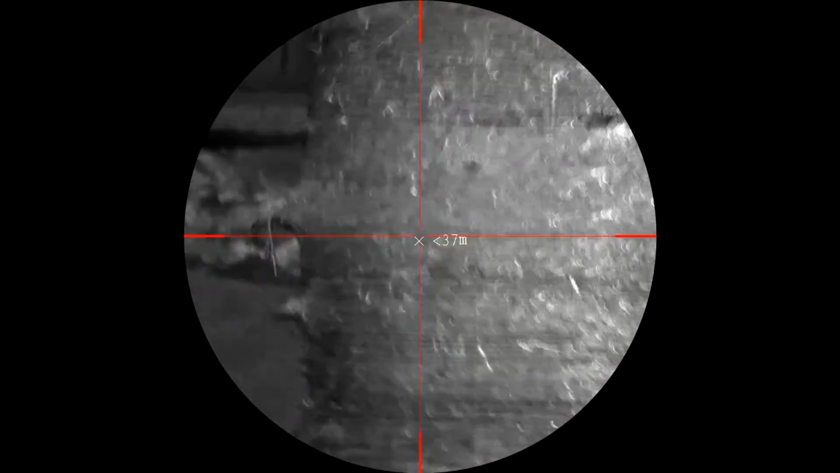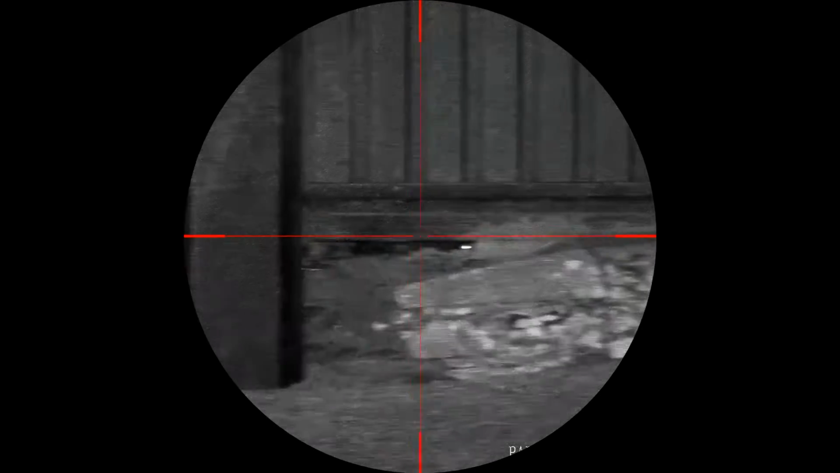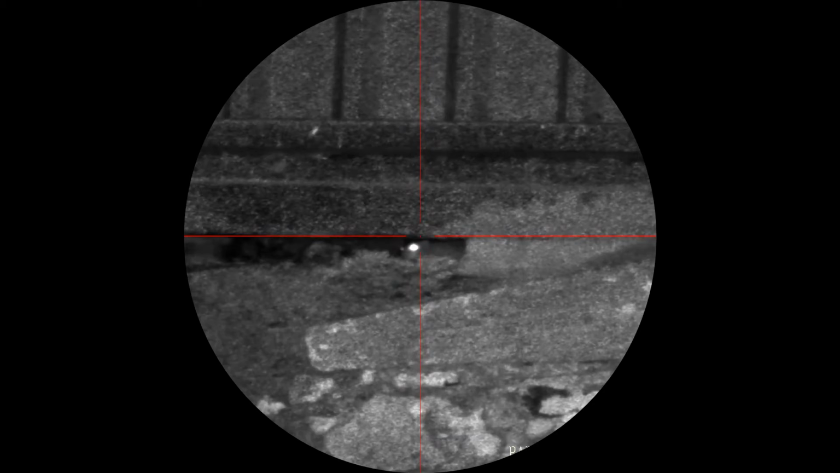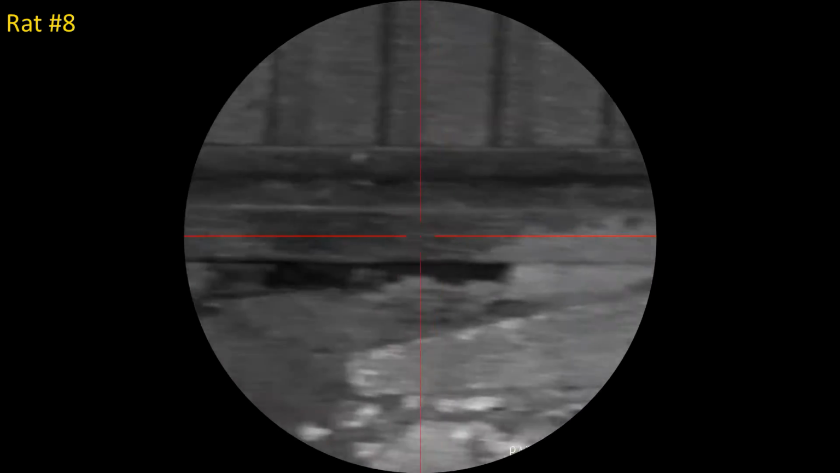One shot. Battery showing red. Oh, God. Yes, that was a good shot.